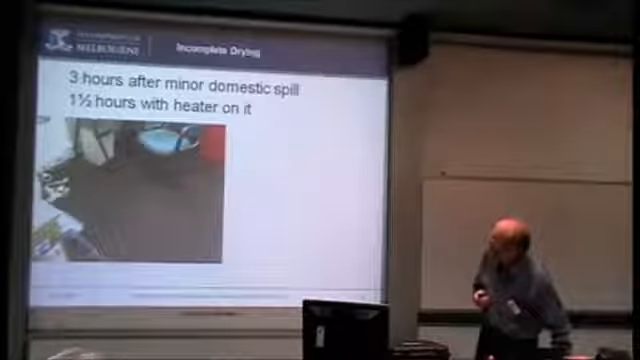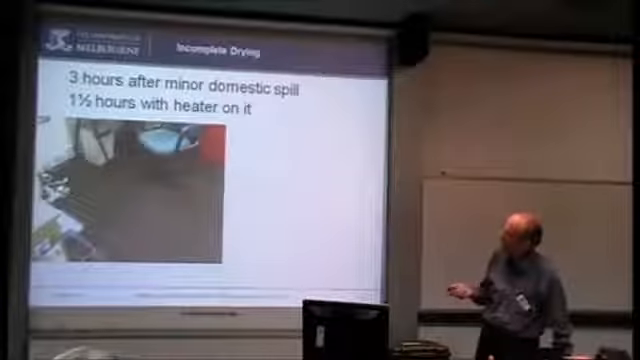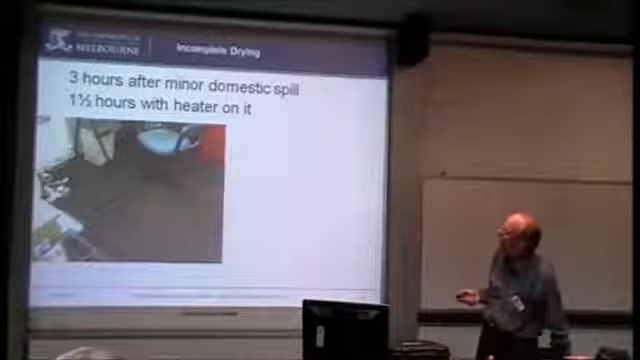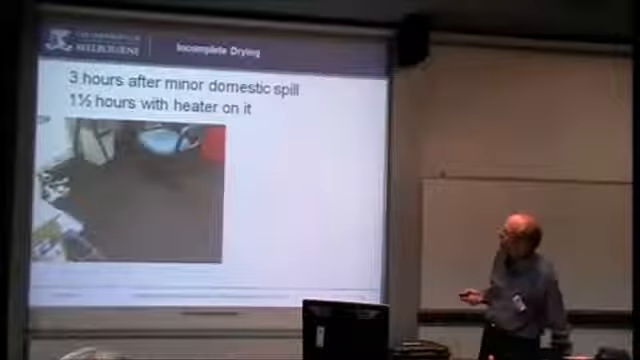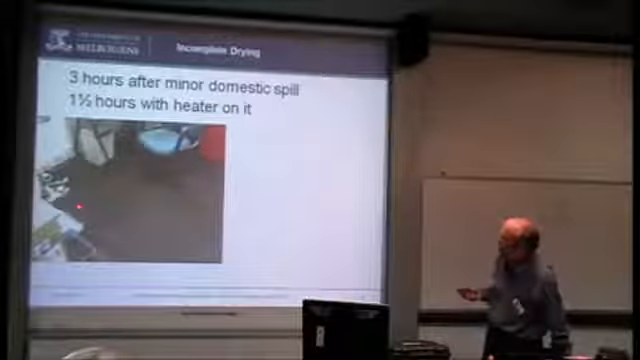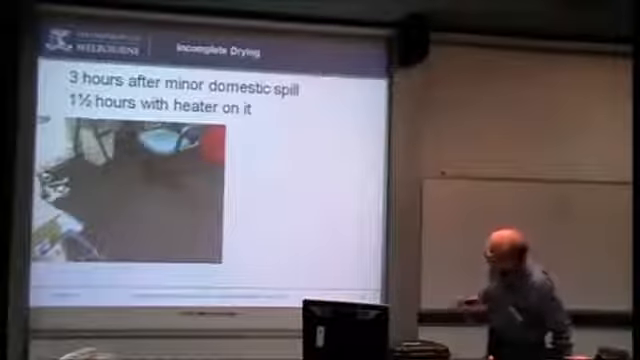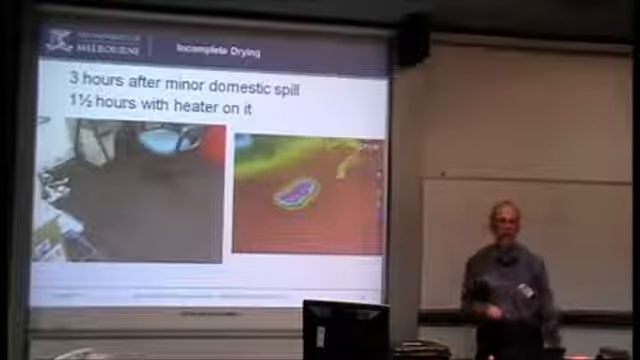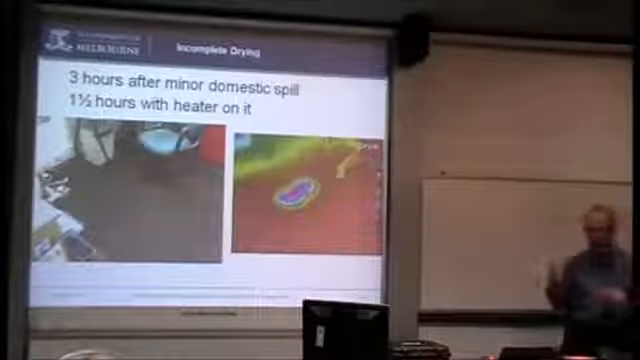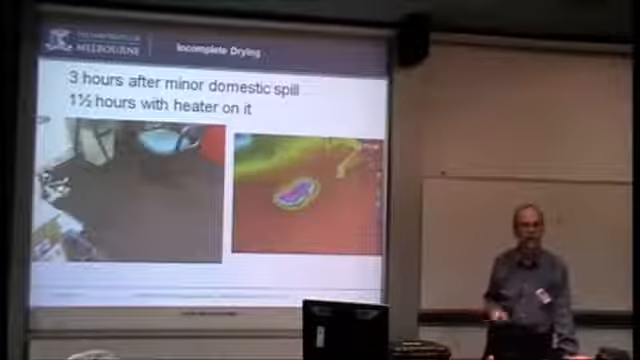This, in fact, is my office, where I deliberately dropped a bit of water onto the carpet somewhere around there. It was dropped on there about 3 hours beforehand. I actually had a little tangential heater heating it for an hour and a half, so it should have been dry, and very clearly there was still a wet patch where it hadn't fully dried. That's how effective this technology is for those types of applications.